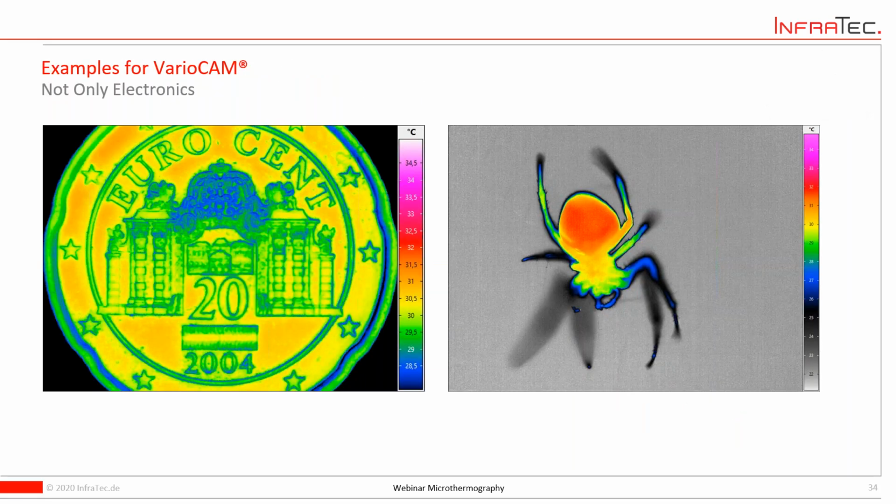Two other examples only to give you an idea of the performance. So on the right-hand side, there's a little animal, a spider, to add a little bit of fun.